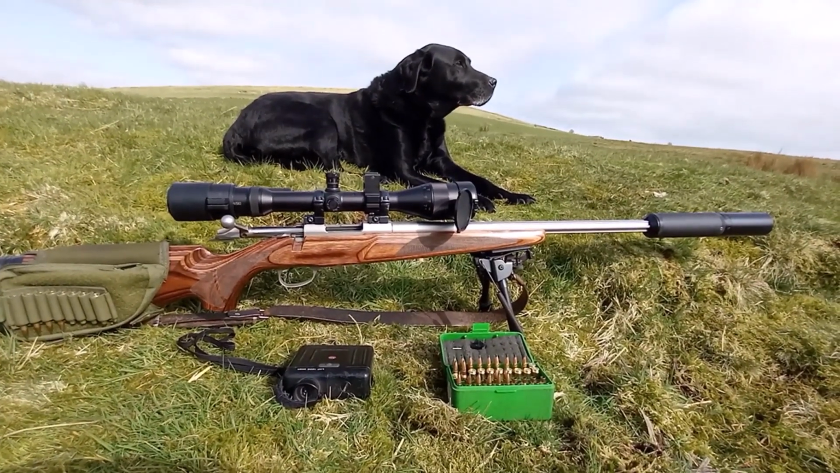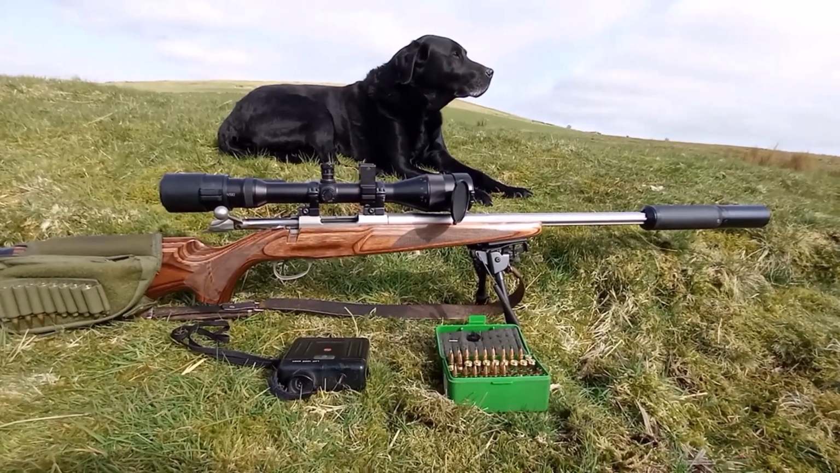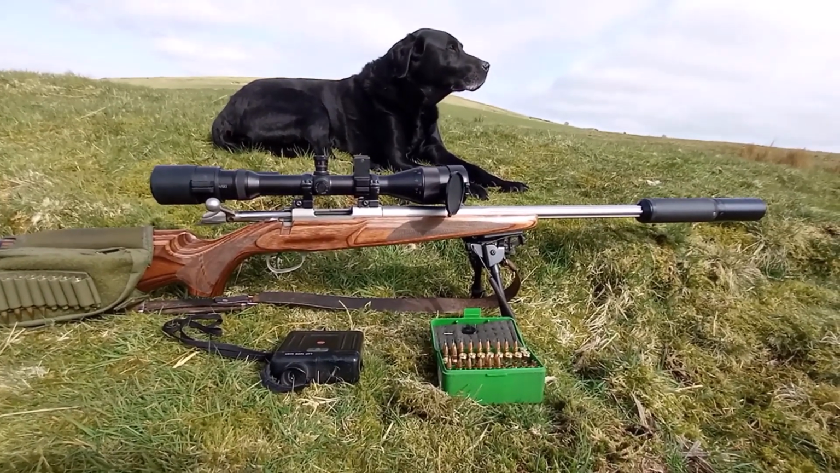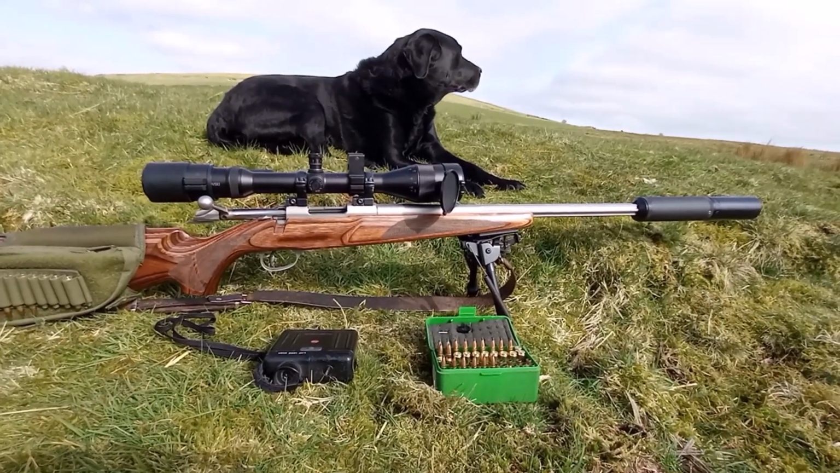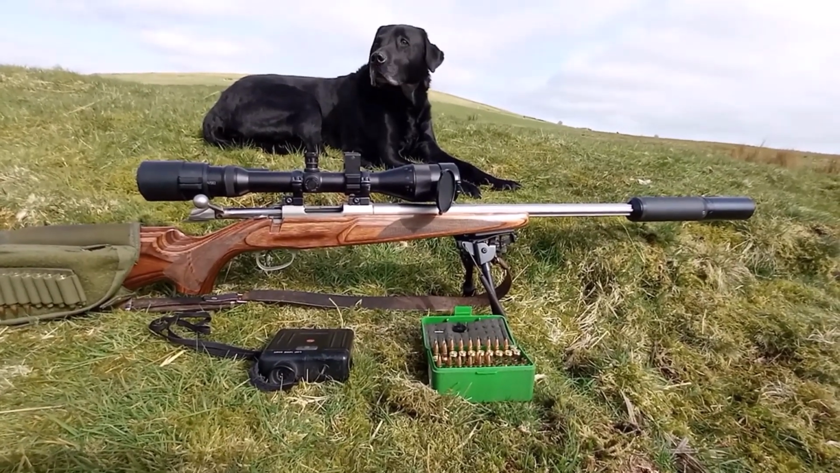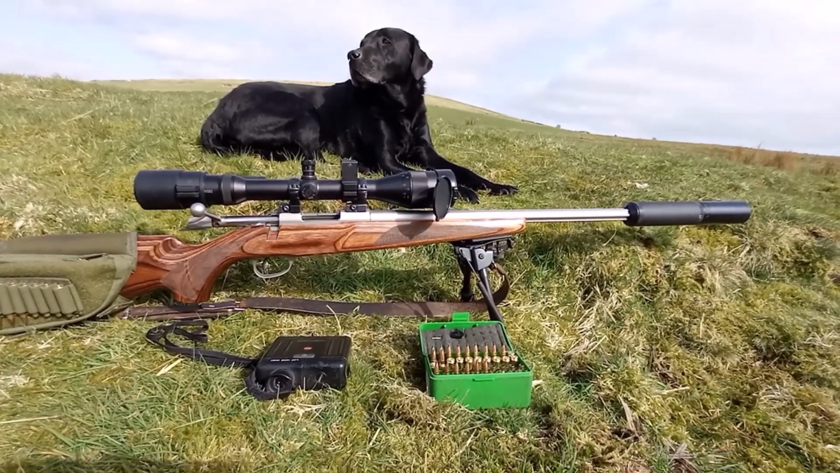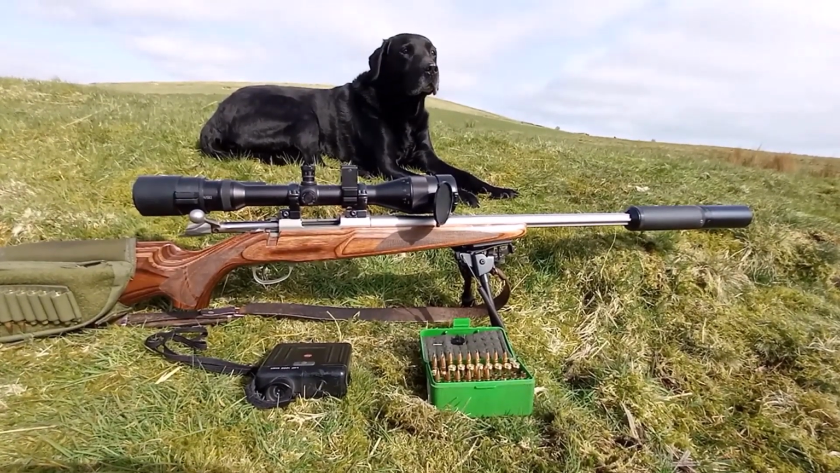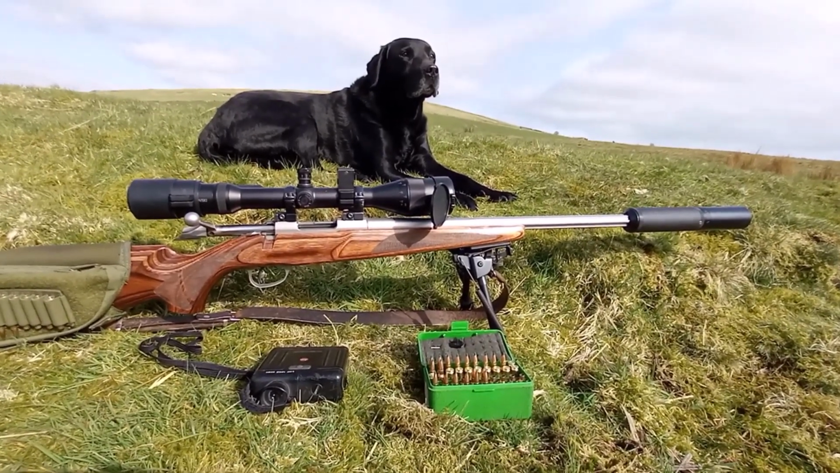This day I was using my usual gear. I've got my spotter, Jack, star of the show there at the top, and I was using my 223 Sako. I was also shooting a 69 grain TMK bullet this day, because on this certain moor, some days I might need to take shots up to 450 yards. So a 69 grain TMK is a brilliant bullet for this type of vermin control.